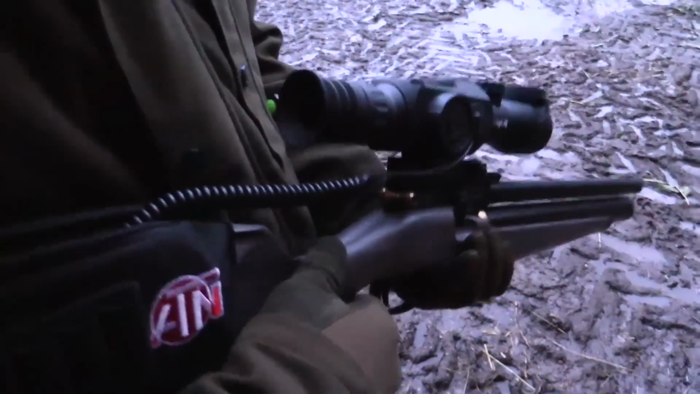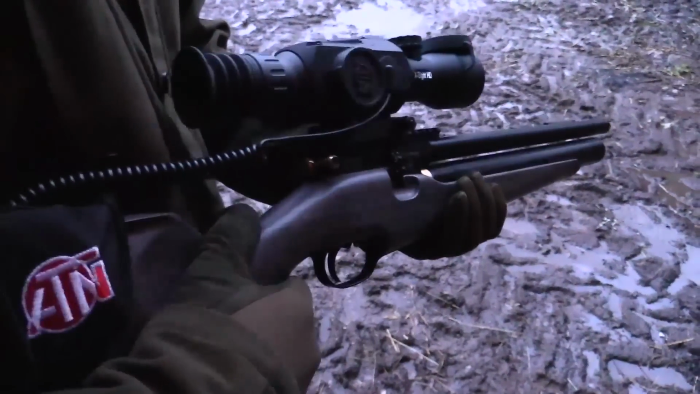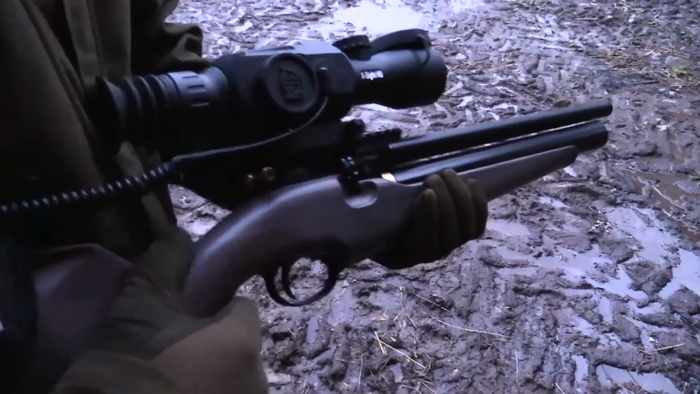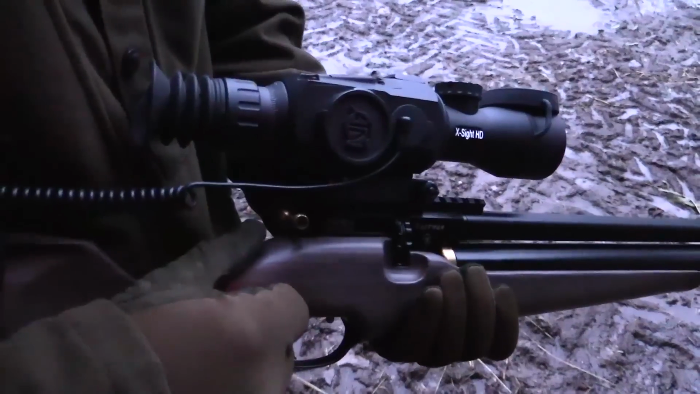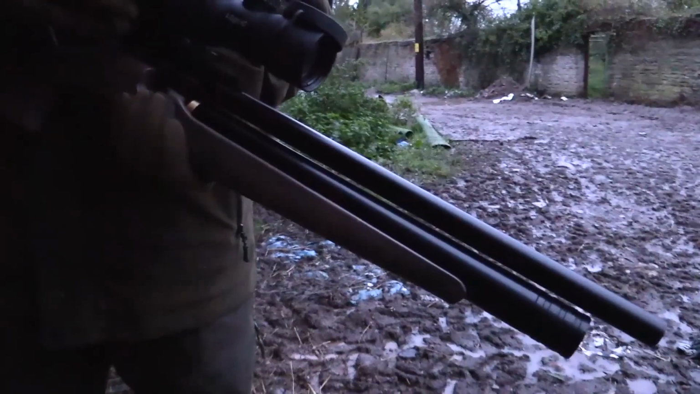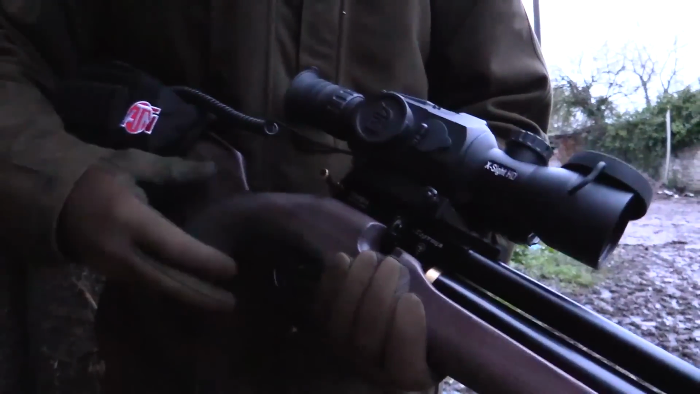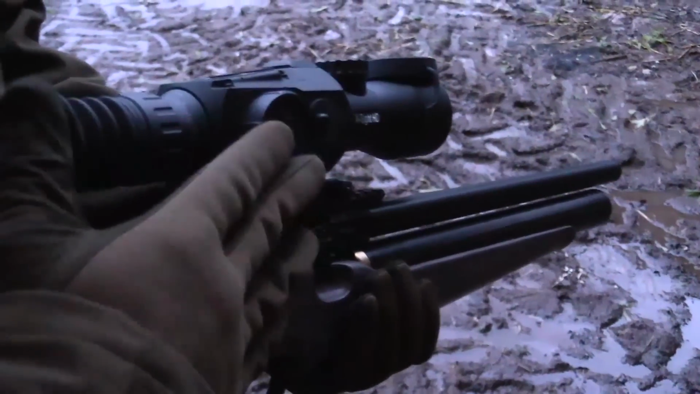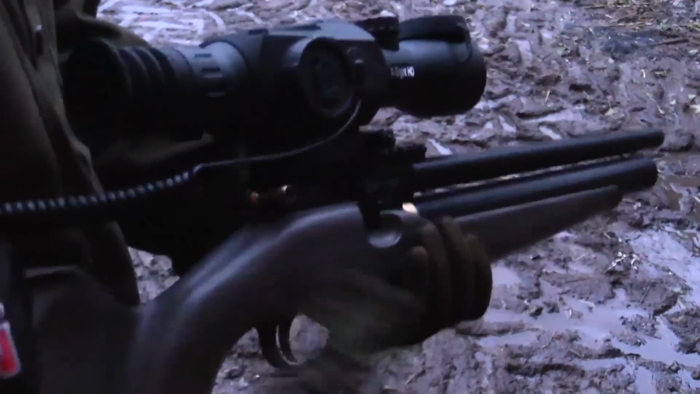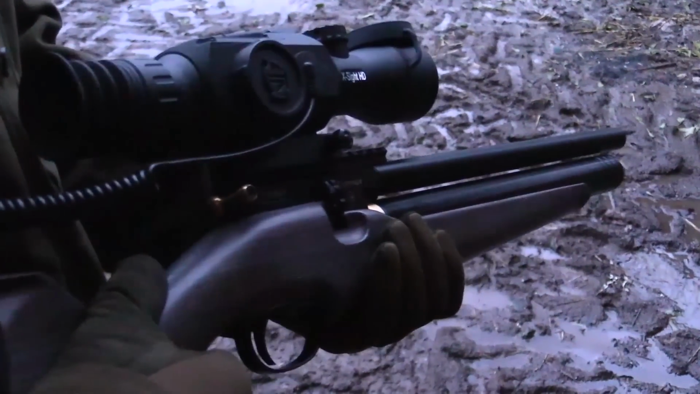The gear I'm using tonight is pretty much my regular ratting setup. It's the ATNX sight, and that's on the Zebroia Hortesia. Now, the Hortesia is a great gun for ratting for several reasons. The first one being it's got a very fast straight pull action, which makes for rapid reloading, which is great if there are a lot of rats about or if you need a quick follow-up shot. Also, it's a relatively compact gun and it's fairly light, which makes it nice and manageable once you've got your bulky night vision unit on there. Now, it's sub 12 foot-pounds, .177 caliber, which I think is just about perfect for farmyard ratting.